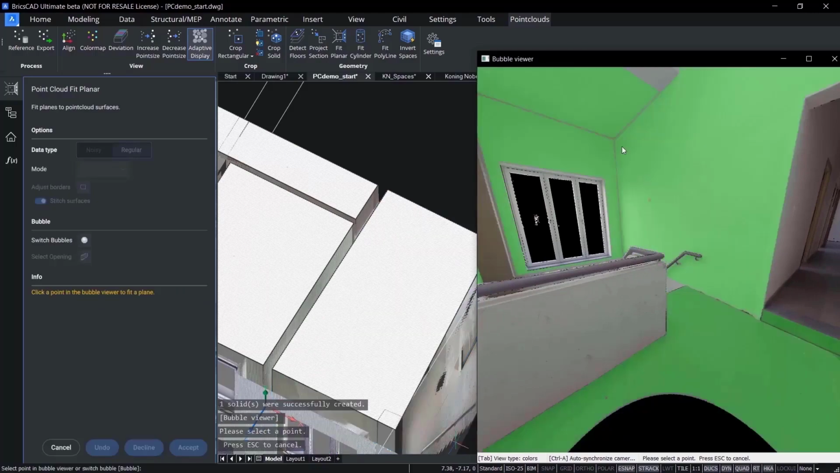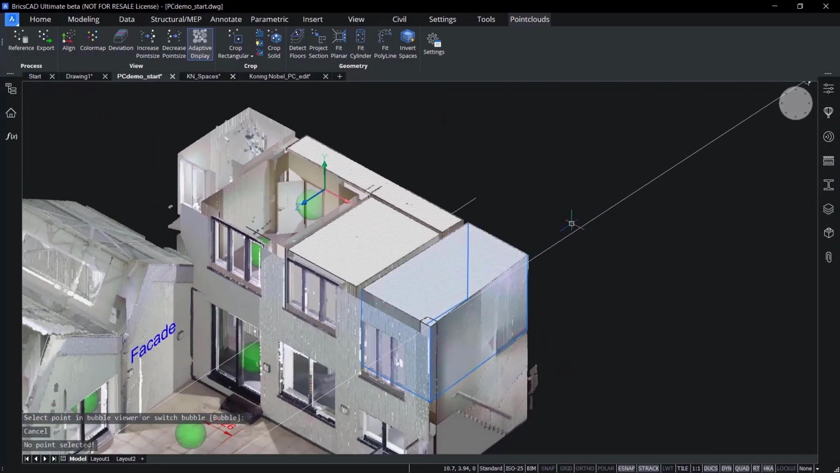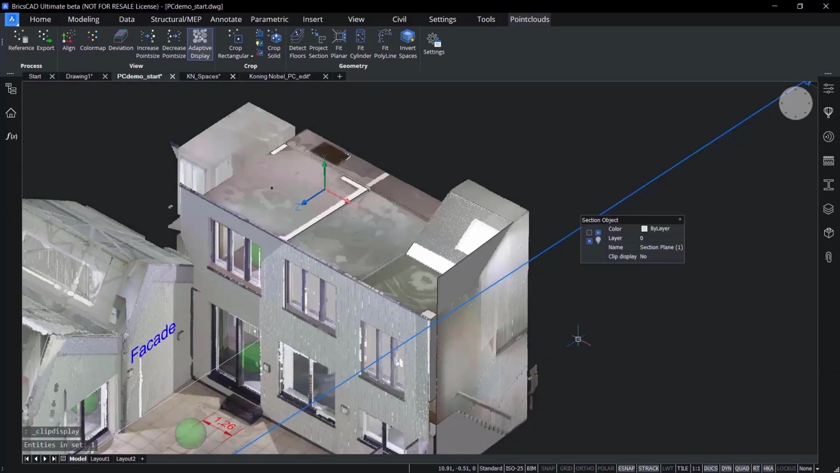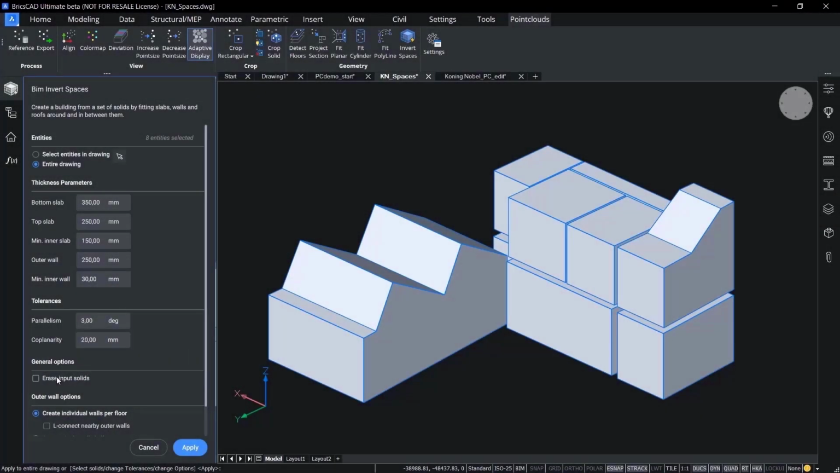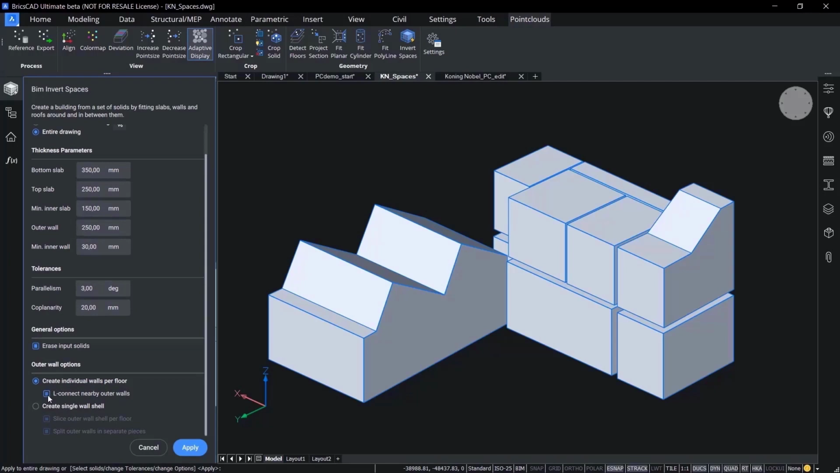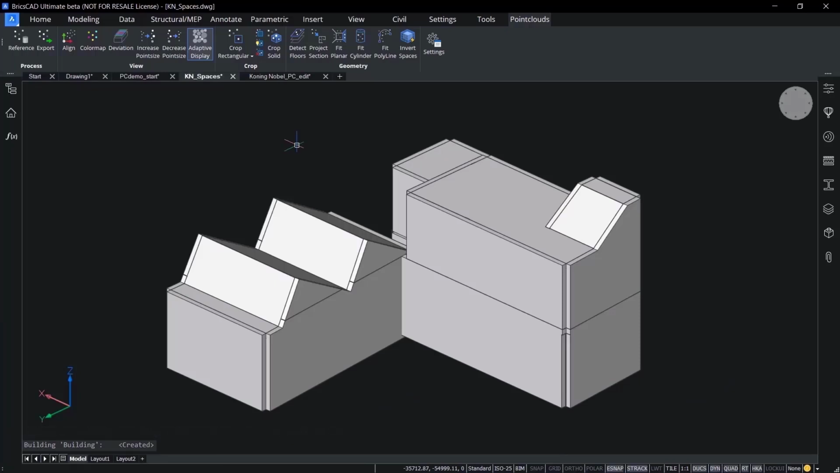Once you have the geometries you need, you can switch off the section clip and switch off the point cloud, showing the solids you've just created. Then use the BIM Invert Spaces command to create a building from a set of solids by fitting slabs, walls, and roofs in and around them. You can set thickness parameters, for example, to bottom slabs, top slabs, and inner slabs, and tolerances that will determine whether the geometry should be defined as parallel or coplanar.